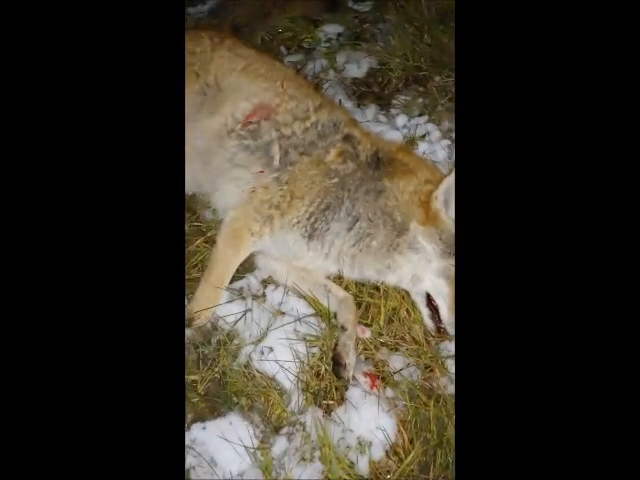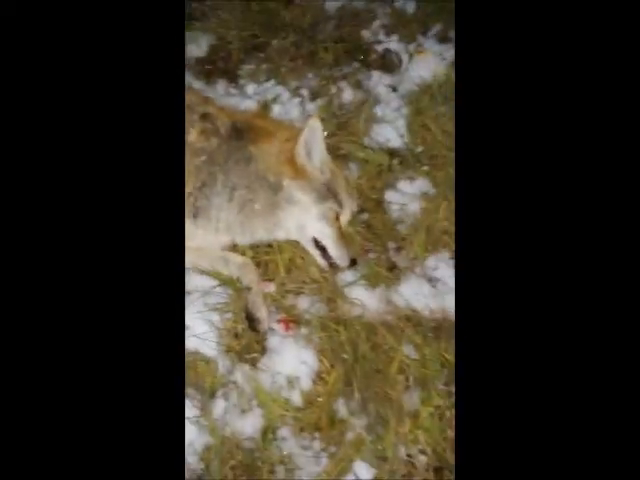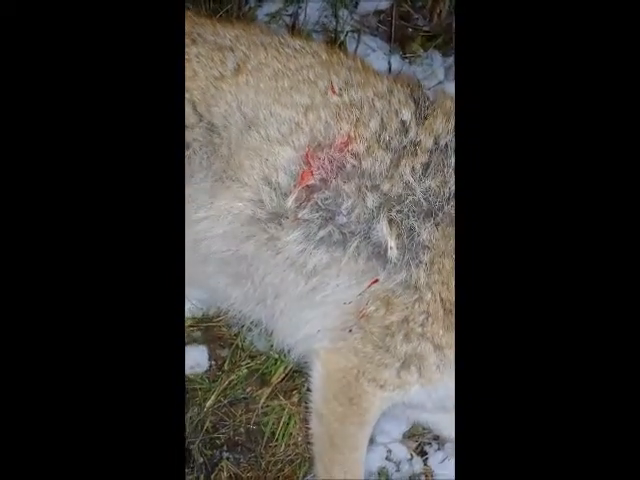It was one of my further shots. I just mapped it out. It was about 206. It was actually closer than I thought it was. I did hit her a tiny bit back, but this might be the biggest female I've ever shot. She looks huge. You can see I hit her, like I said, just a hair back. Took a second for her to spin herself out.